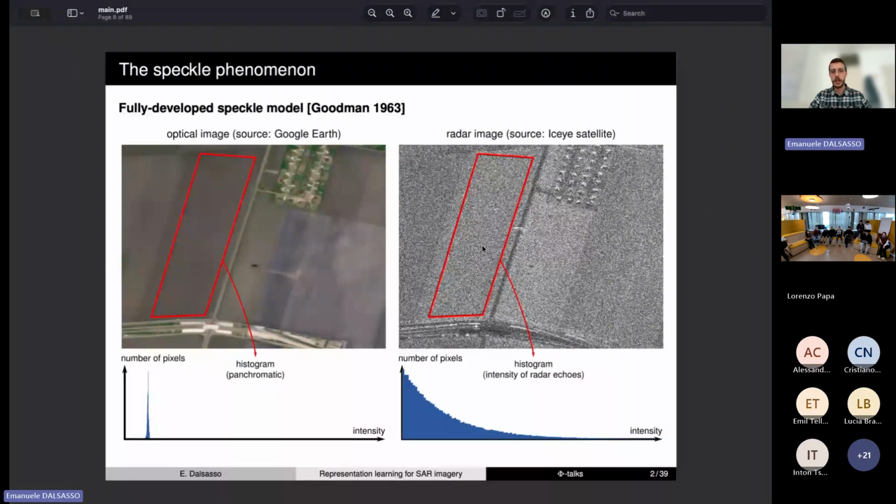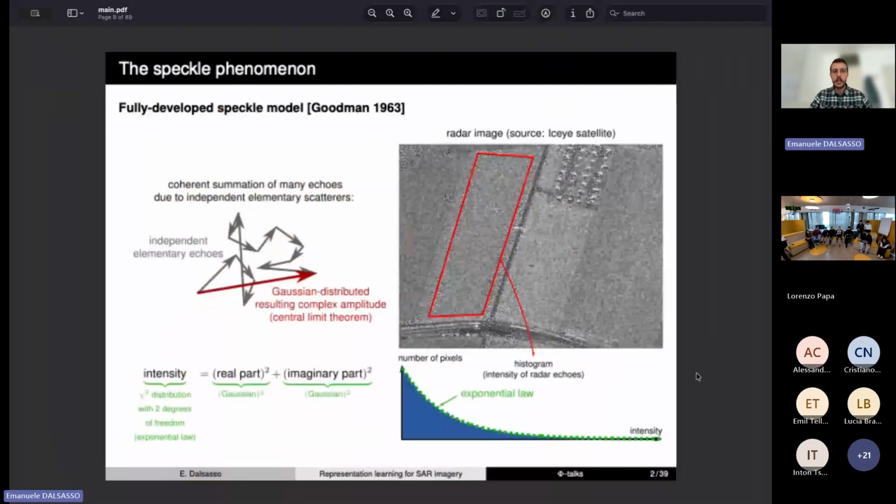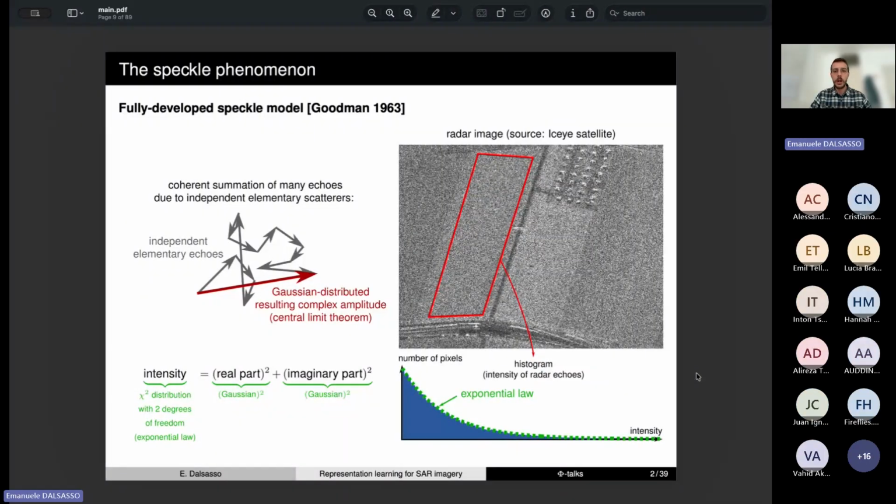Comparing the two histograms, in the optical image the values are quite homogeneous, while the same physically homogeneous area presents a long tail distribution in the radar signal because of fluctuations that are intrinsic to all coherent imaging systems. A coherent imaging system is a system that acquires the phase on top of the amplitude of the backscattered signal.